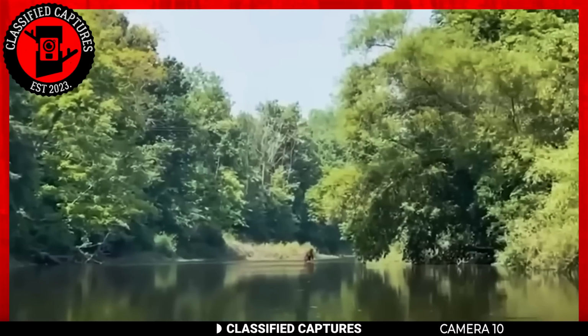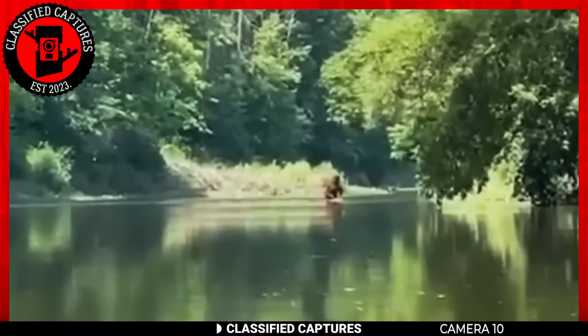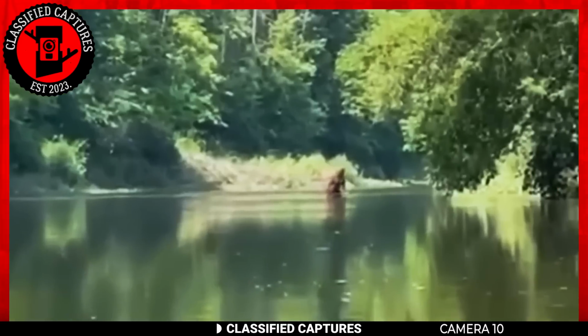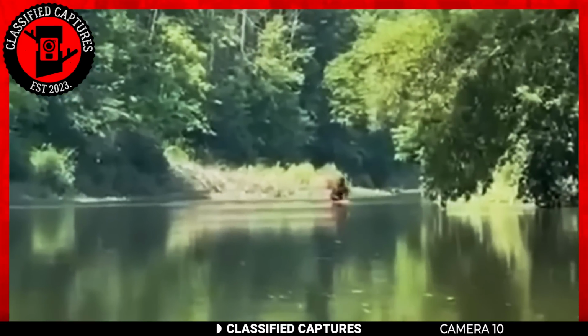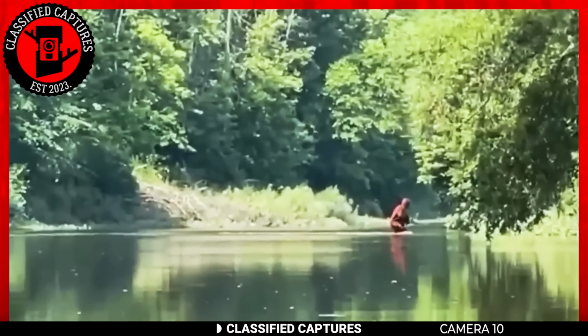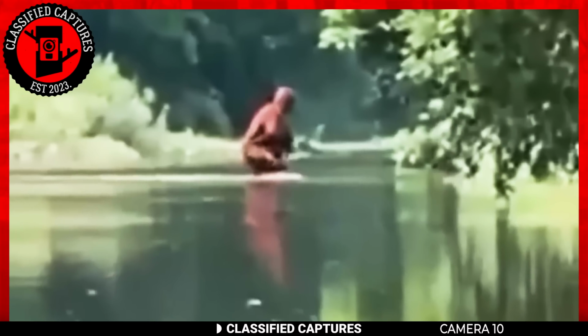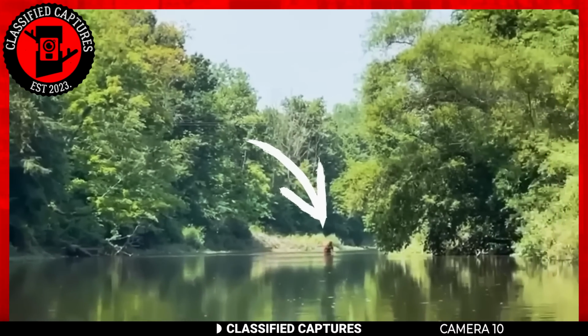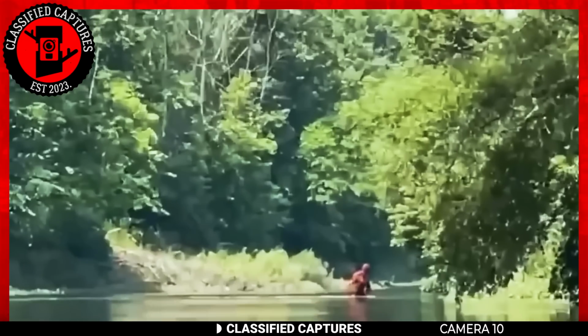Some were quick to label the creature in the footage as an ordinary ape. But upon closer examination, it becomes clear that this is no ape. The way it moves, the peculiar texture of its fur, it defies all conventional explanations. However, there's one creature that perfectly matches the description of the monster of Dewey Lake. The elusive Sasquatch is believed to roam the area, hidden away from prying eyes.